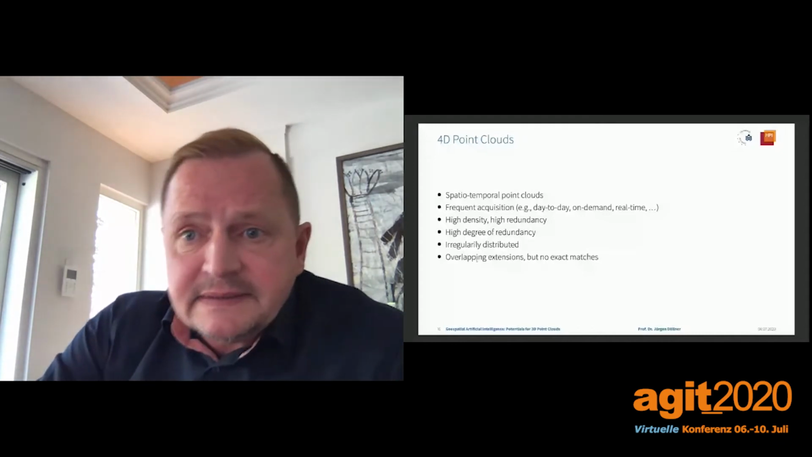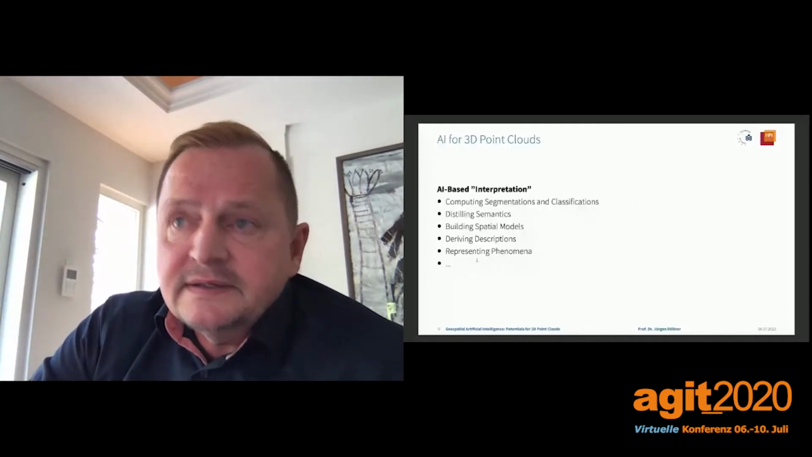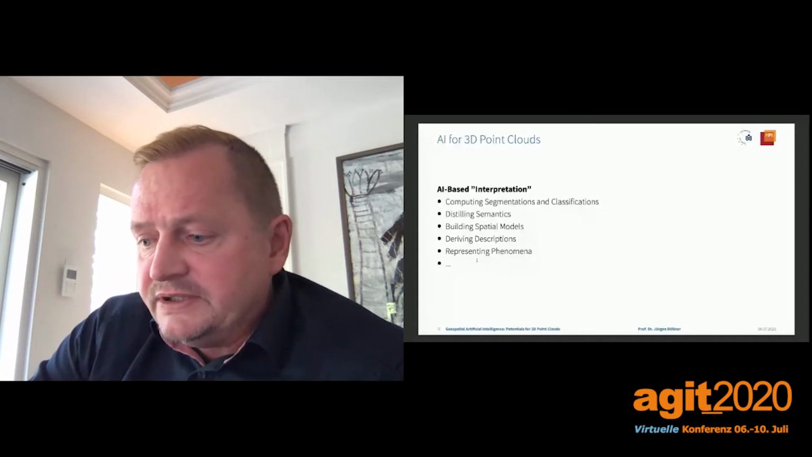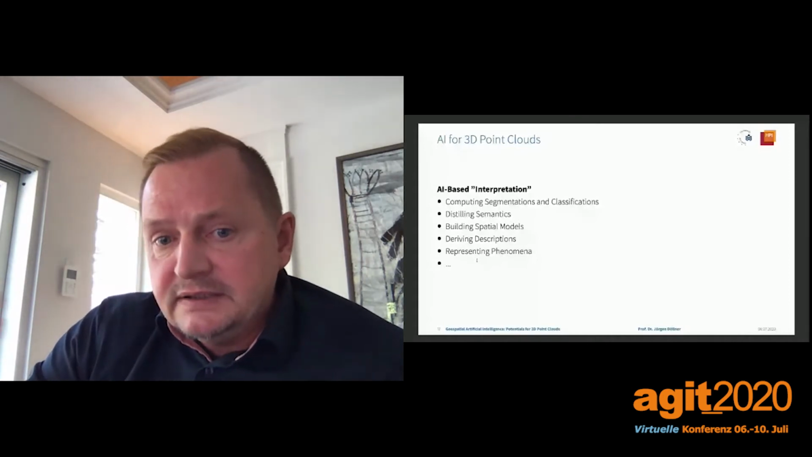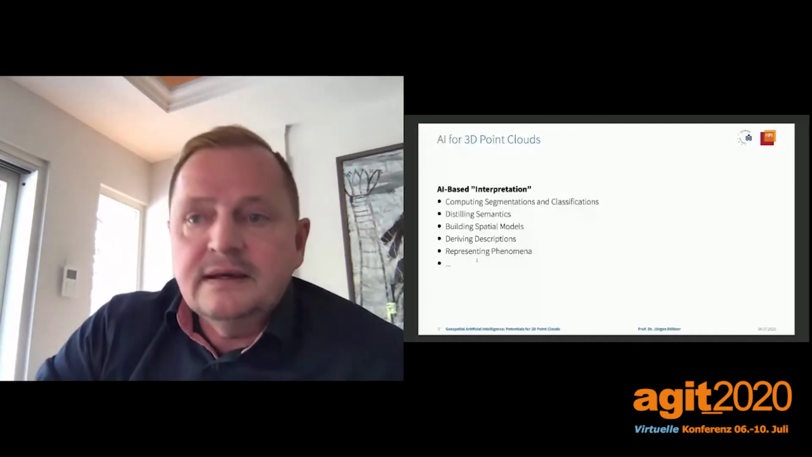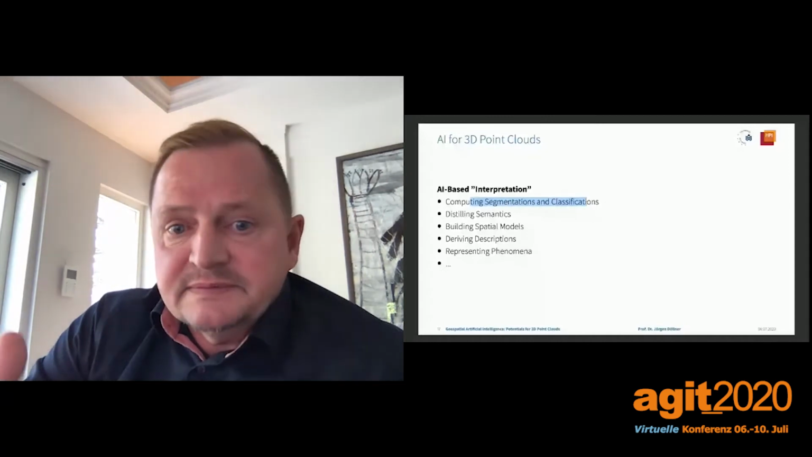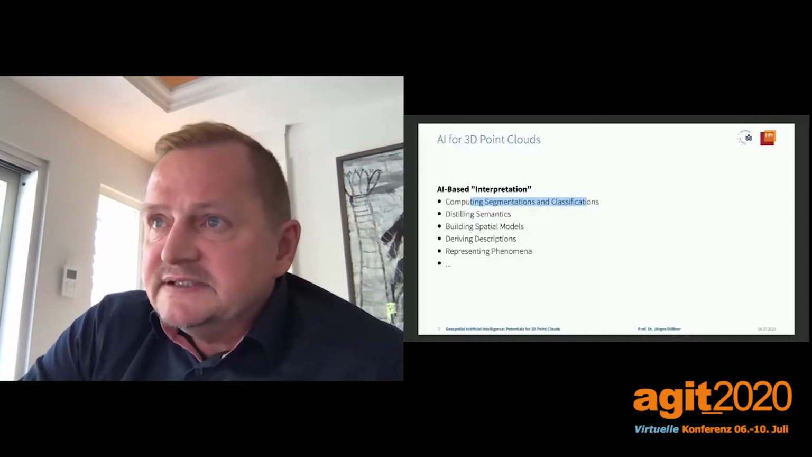In that sense, I would like to think of having an AI-based interpretation of point clouds. So interpretation is a very general term. If we interpret point clouds, we basically derive some higher level information. We take out and distill higher level information. For example, semantics, of course, typically as a pre-processing step, we compute segmentations and classifications.